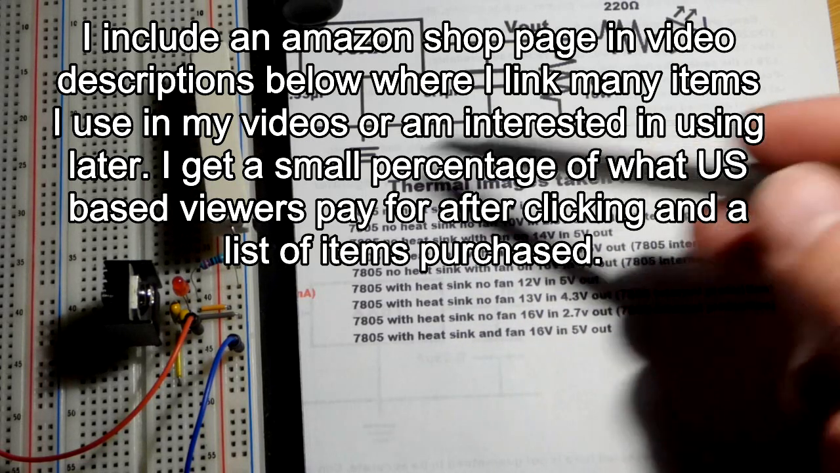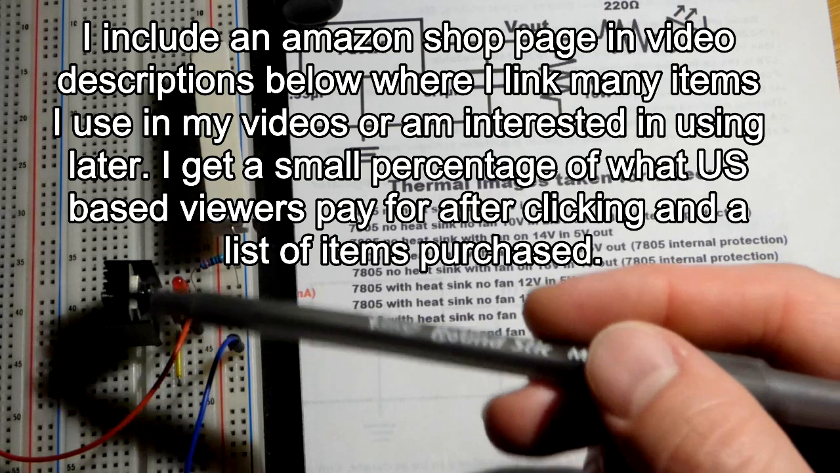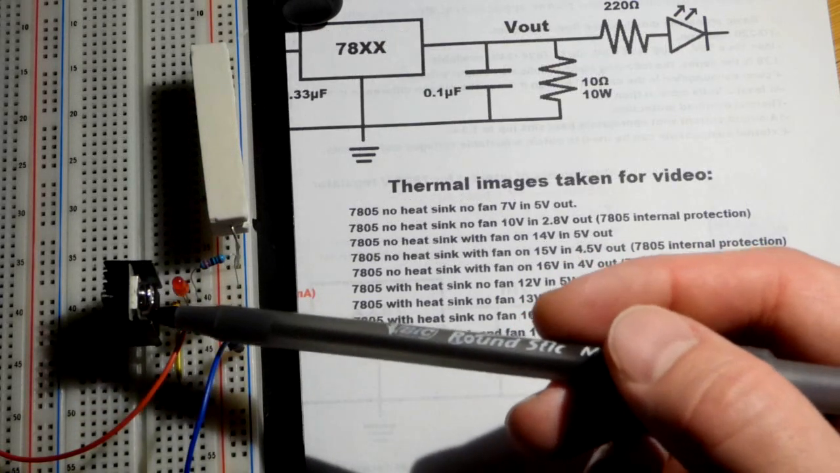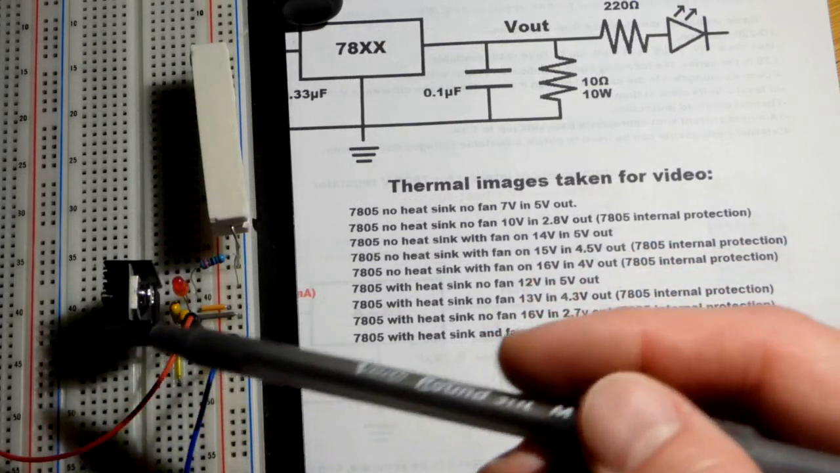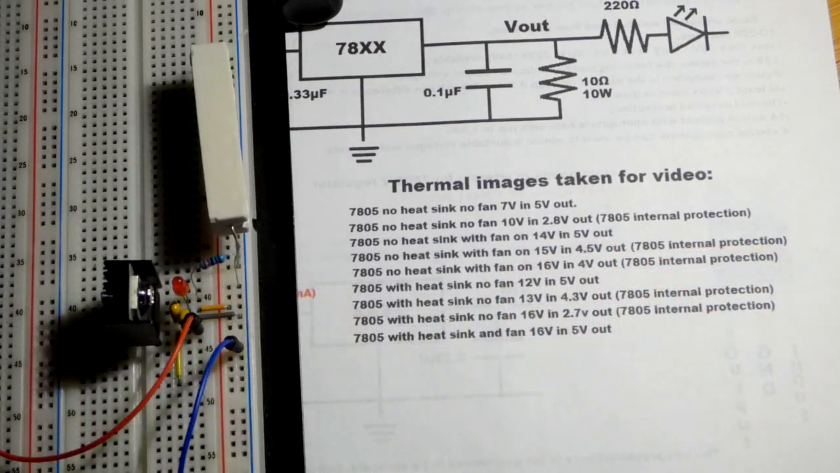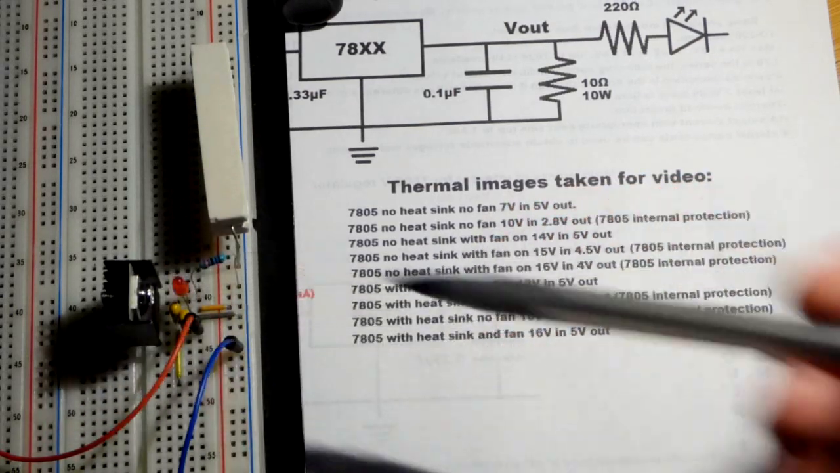But in any case, I had a lot of fun still taking these images, and I learned a lot. The fan did a lot better than I thought, and the heatsink didn't do as good as I thought it would, because look how much more metal we have here to dissipate heat than just the tab and the backing, because it's almost all metal on the back of the component. But still, we have all this extra metal, and we saw how hot the metal was getting, so we know heat was being transferred to it.